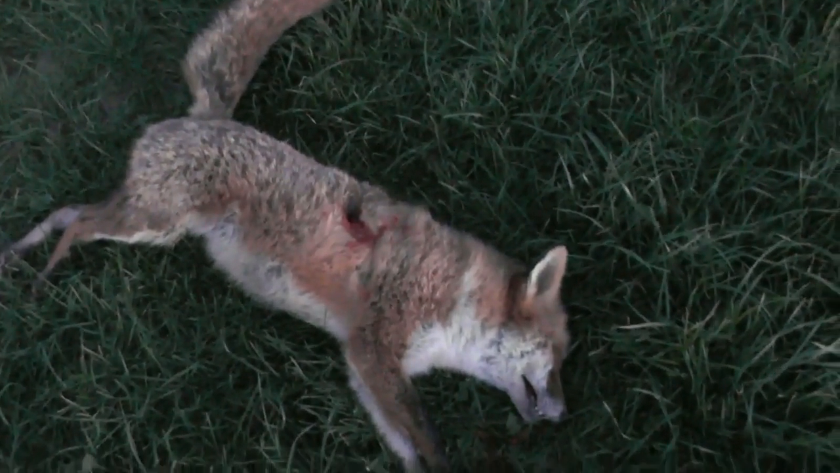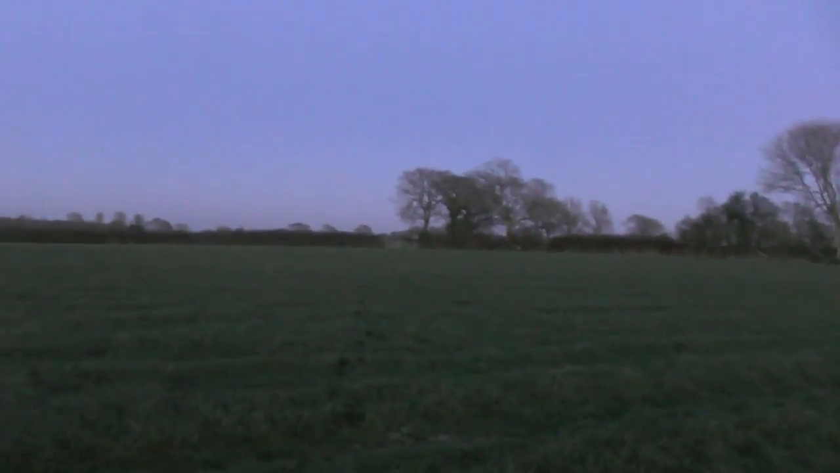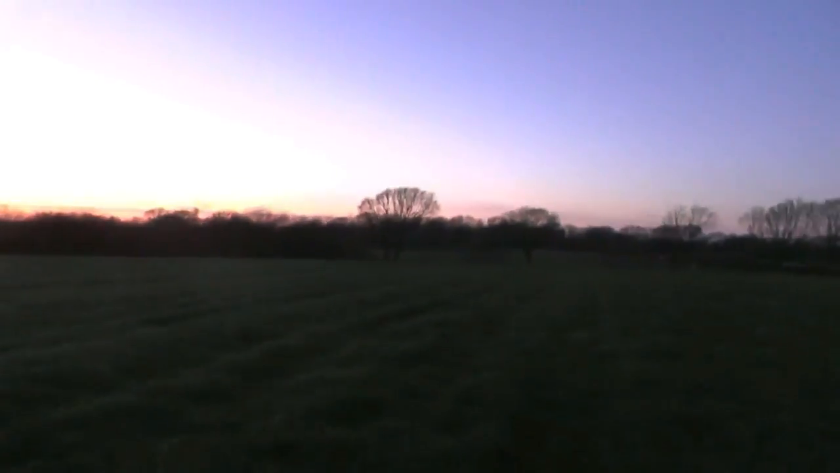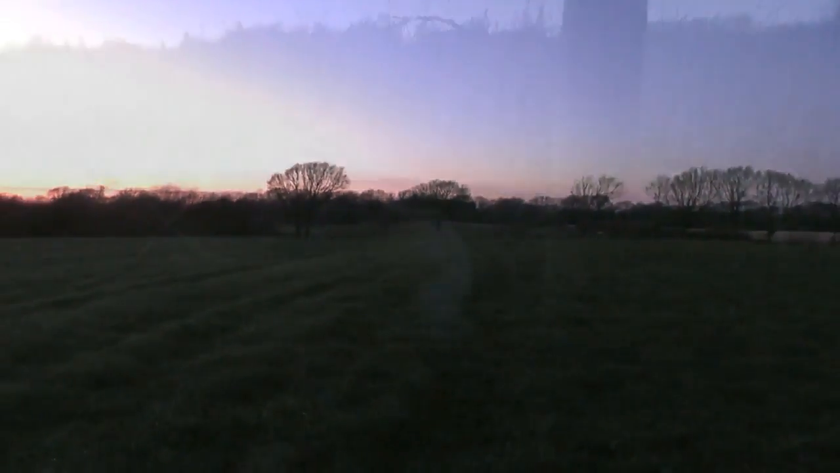That was the second fox, that was a dog fox that ran. Hit a big old boy. Shot that from the high seat over there. It's 120 yards, this one. The other one was down on the fence line there, sniffing that post. And that was probably about 200 yards. I'll range it when I get down there.